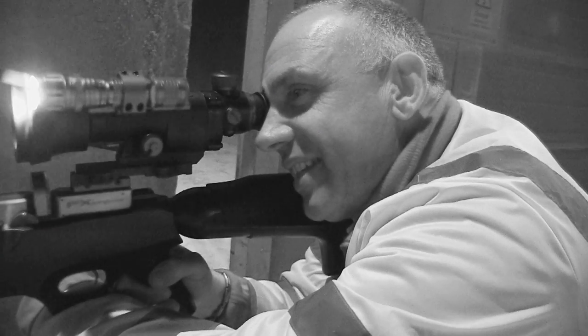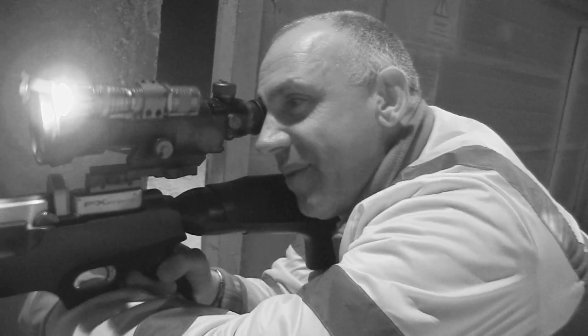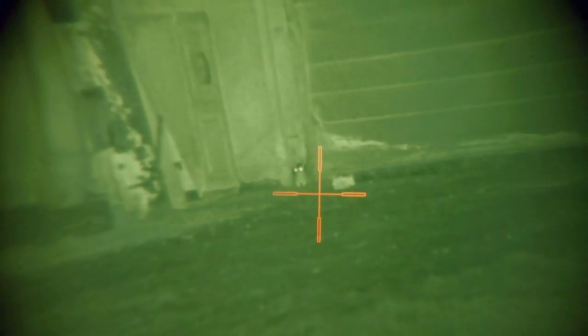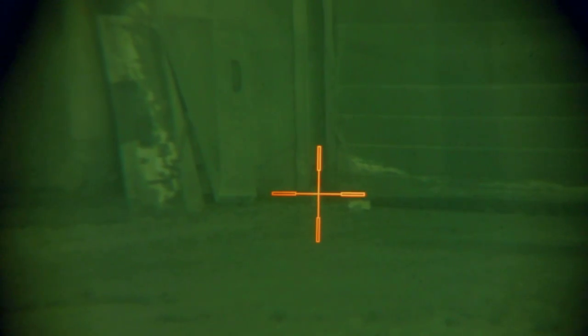As you can see, there's a lot of spilt grain outside one of the grain stores, so it's fairly obvious this is where all the rats are heading for. But they just seem to be running around without a care in the world. And this is one of the huge advantages. I'm only having to turn the infrared illuminator on just to pick up eye shine when the rats are in the shadows. But I have to be so careful that the security lights don't come on whilst I'm using this tube device.